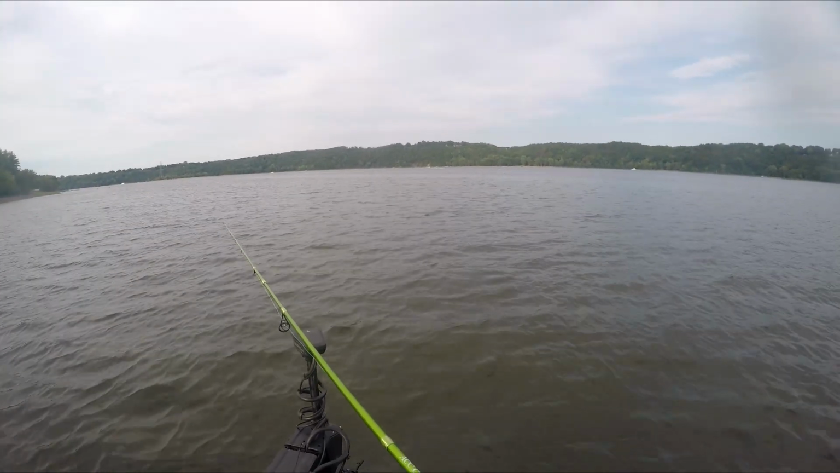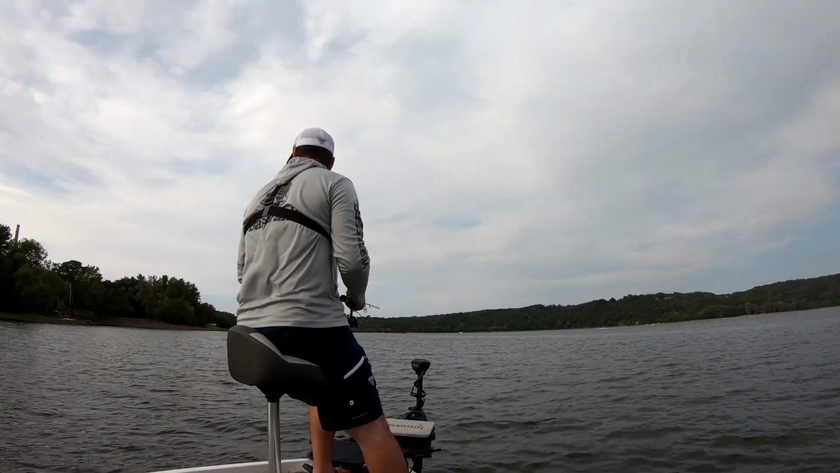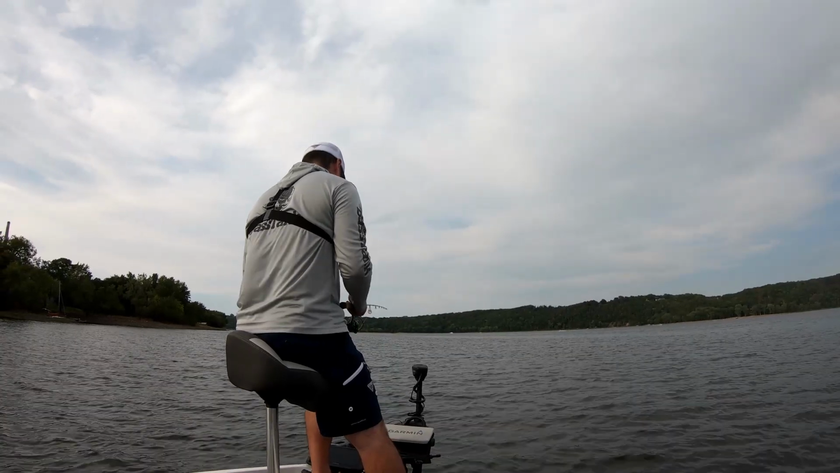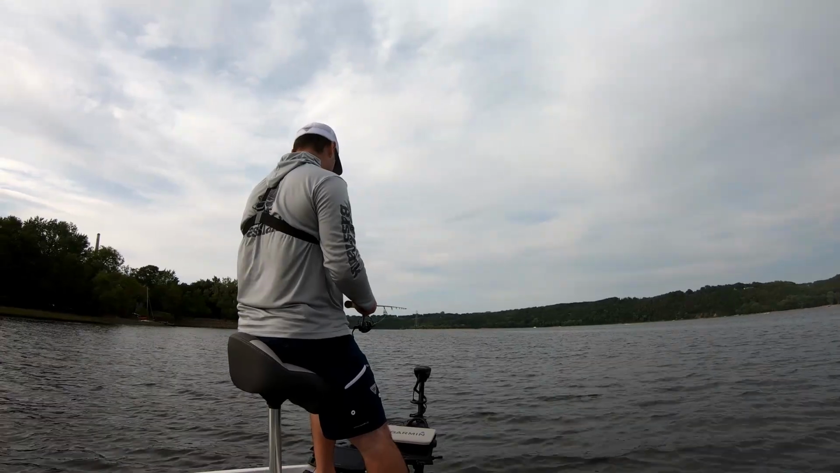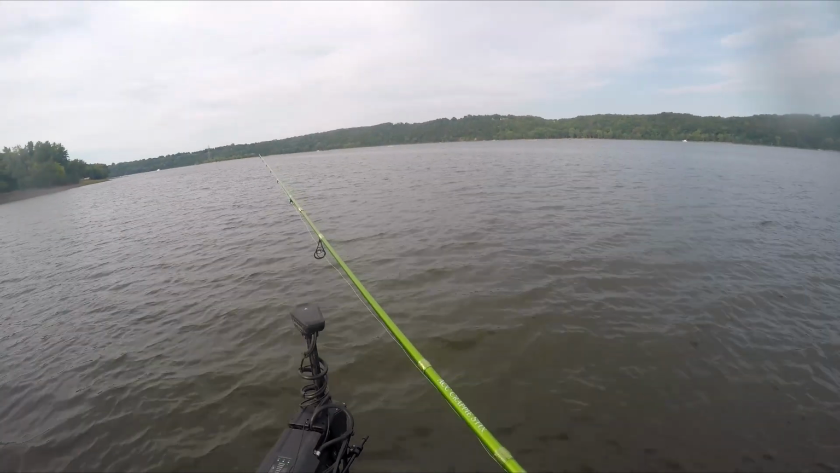Just let it drift. I got current pushing it into my boat right now. We're facing upstream and upwind actually right now, which is nice. This is ideally what you want to set up. If you're on a brush pile or piece of concrete or whatever you're fishing, point the nose of your boat upwind. You got better boat control that way.